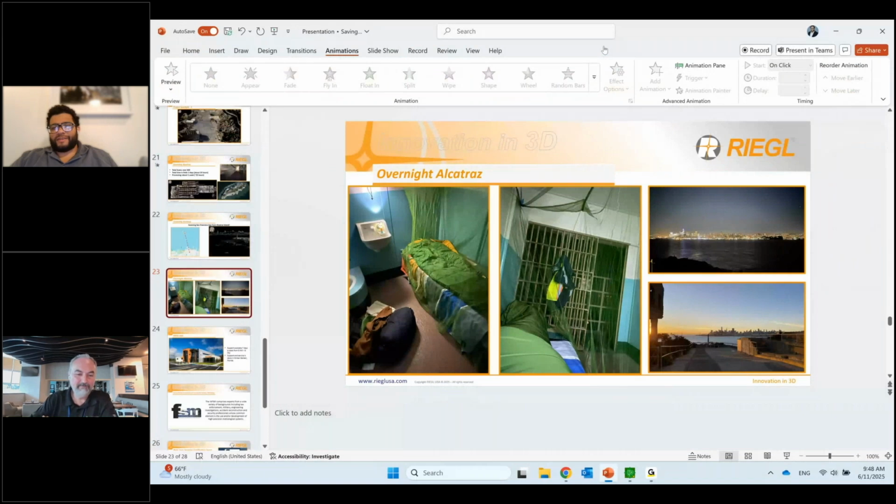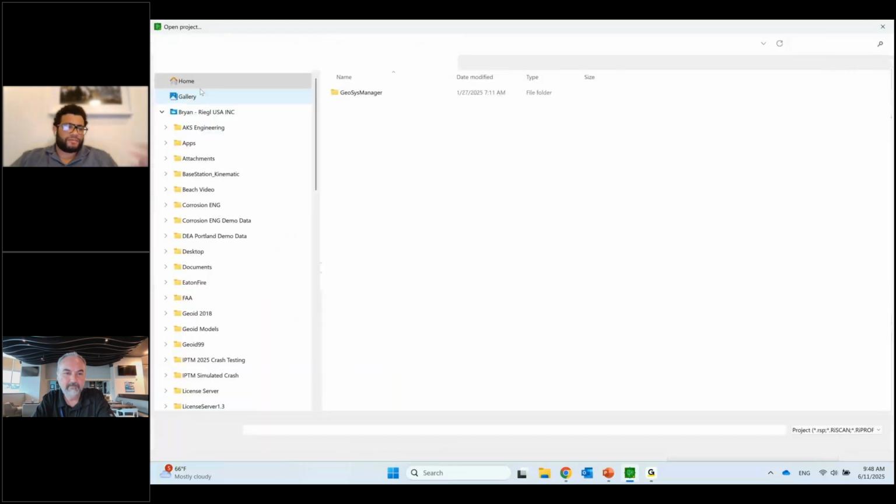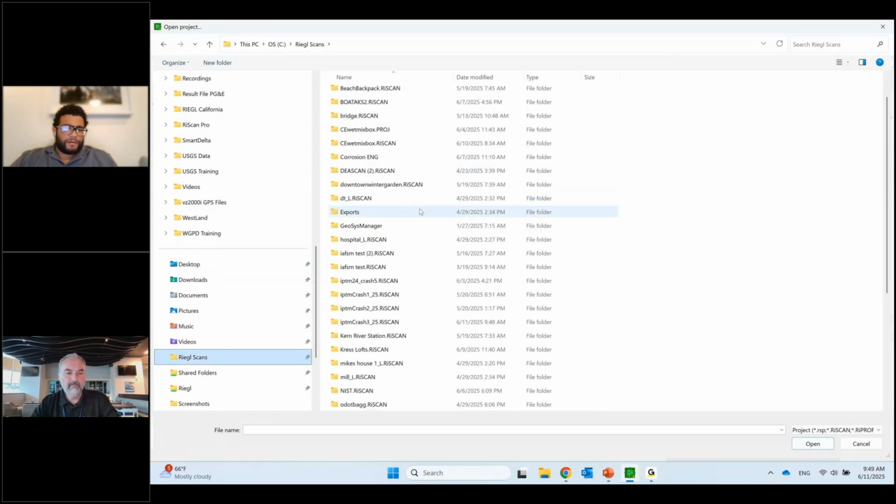I had a question from Ken Chase in the audience, about whether I had a data set with the external cameras from the 600i. For the audience, the 600i has the option for an external camera that you can mount on the system. It's a 61 megapixel Sony camera, which is just a really high definition camera. I do have a project that I used the external camera to scan, and I'm going to try and find it here.